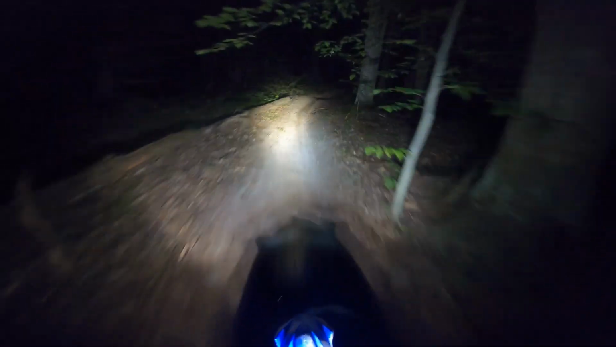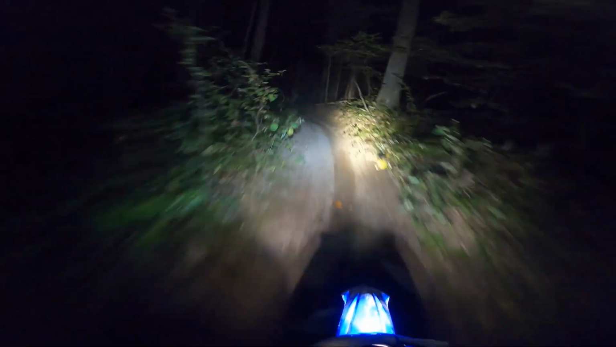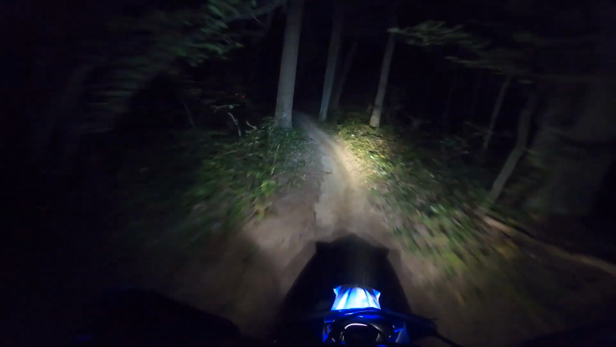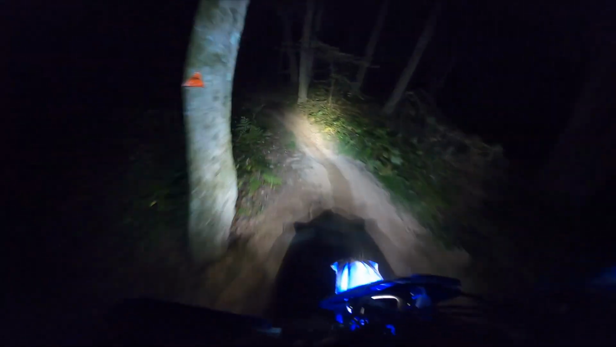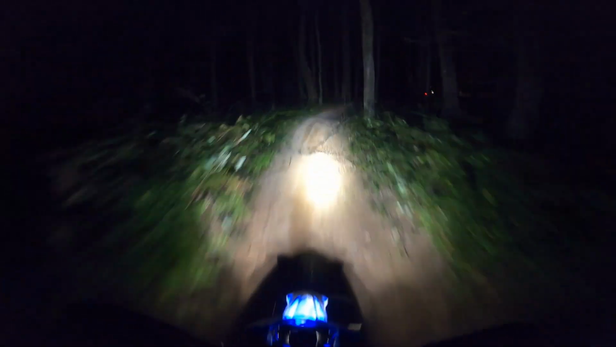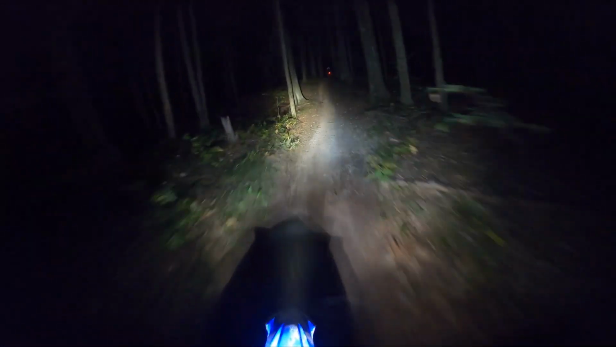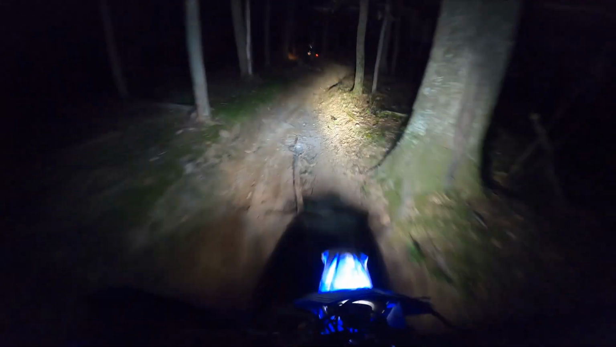The way out wasn't too bad, but on the way back, some of these ruts we're hitting are a lot steeper, so gotta be careful or they'll get you. Oh, that's fun. I like that.